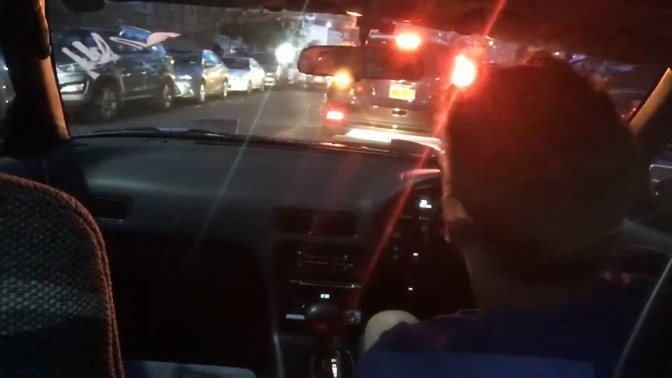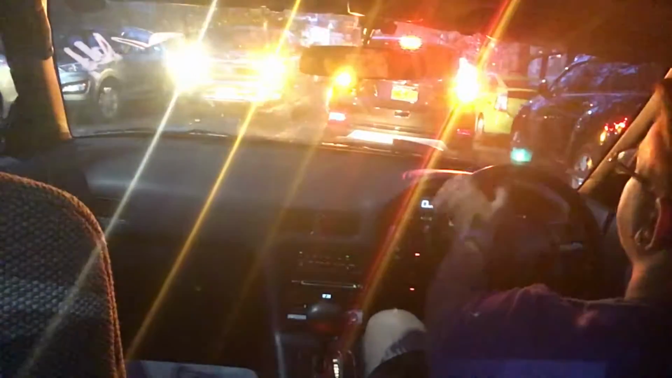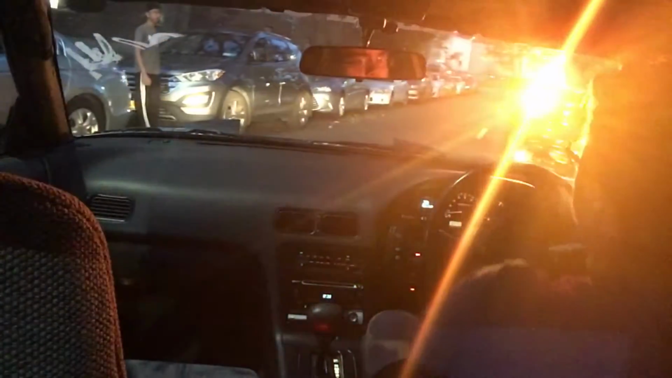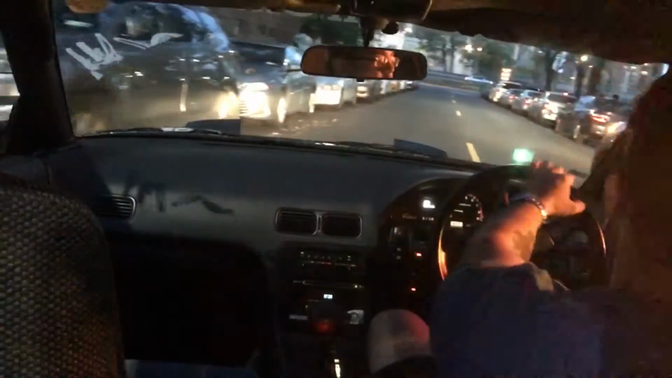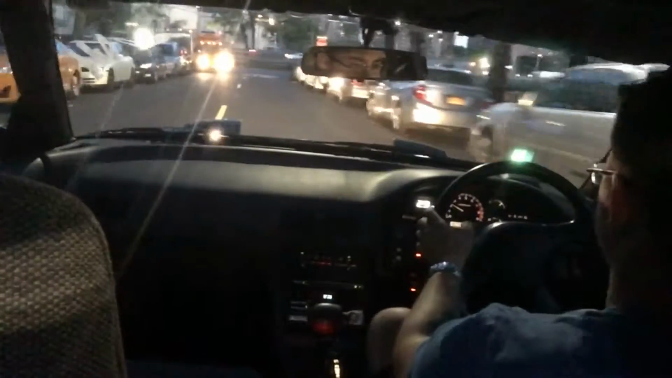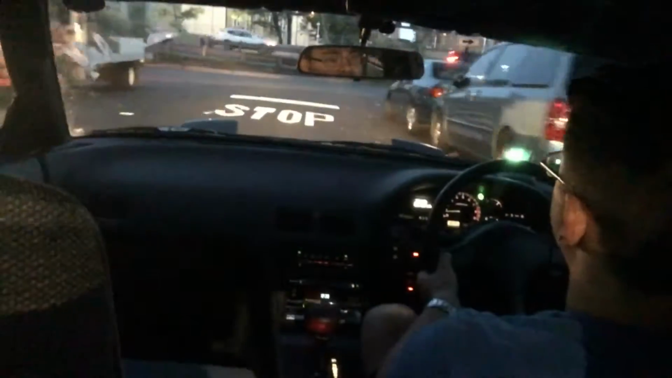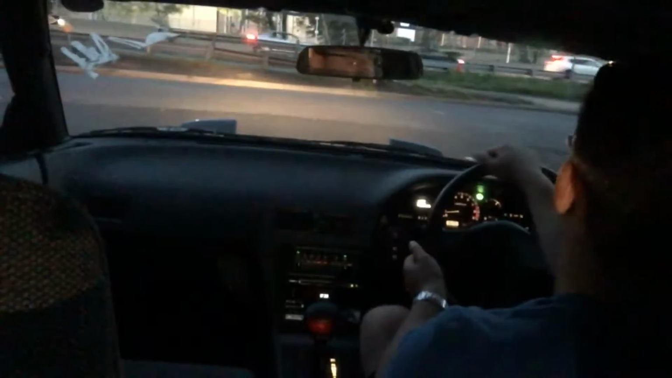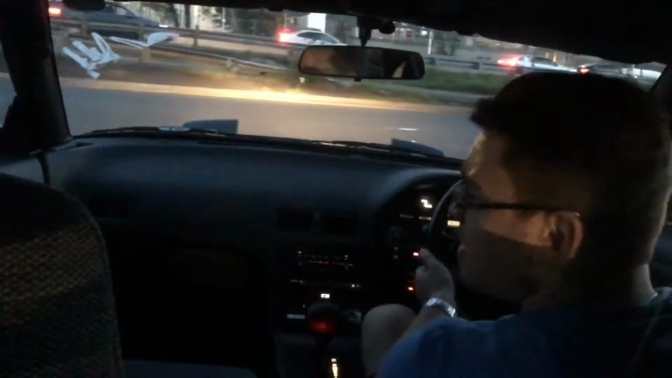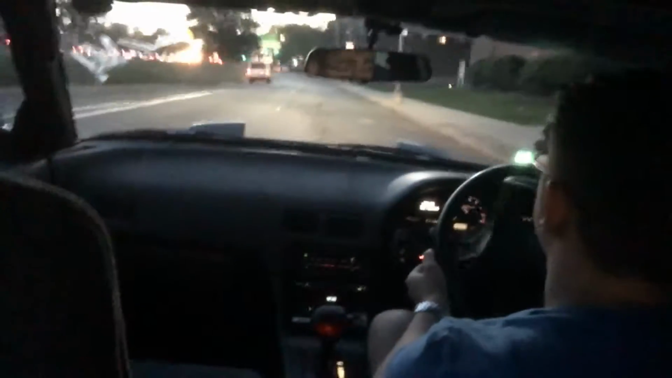Oh, see, this is the downside about being on this side. When stuff like this happens, it's rather difficult to know what in the world's going on over there when you've got to go around this person. And you'll get used to situations like that driving on this side of the car. They'll happen more often than not, especially in a city like New York.